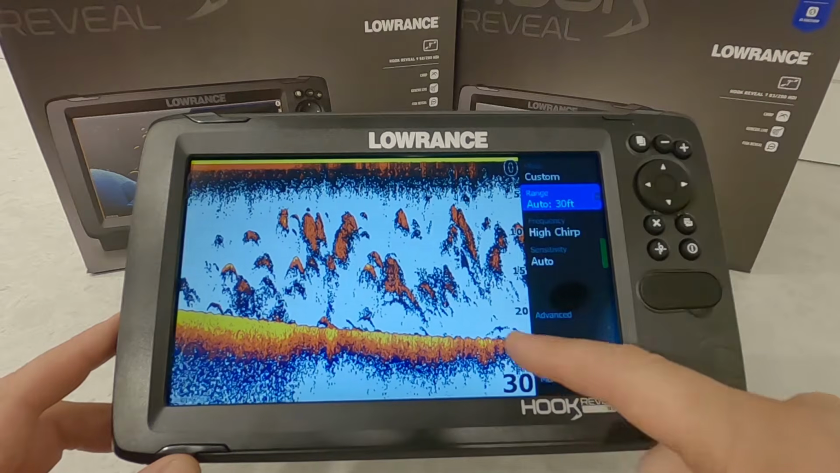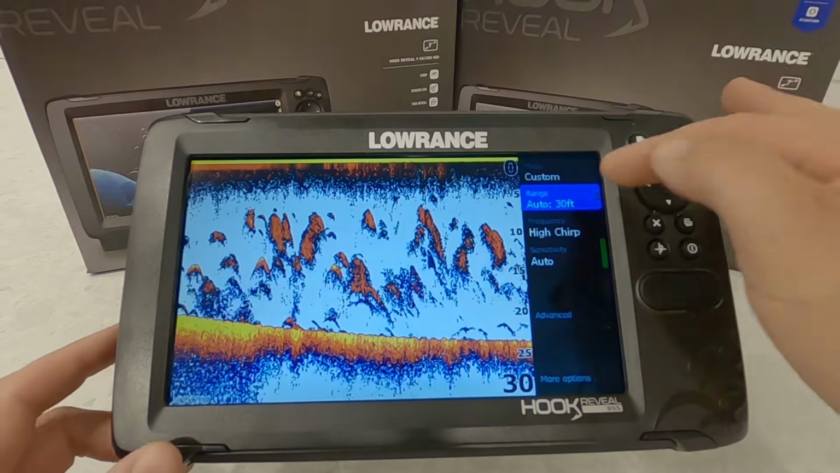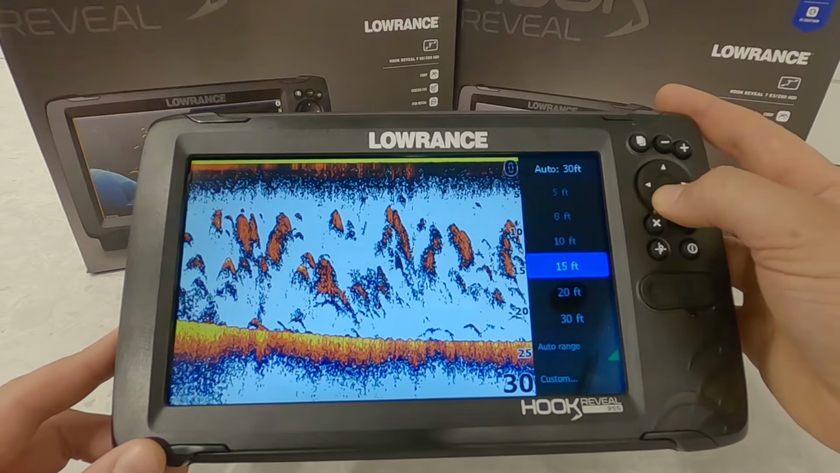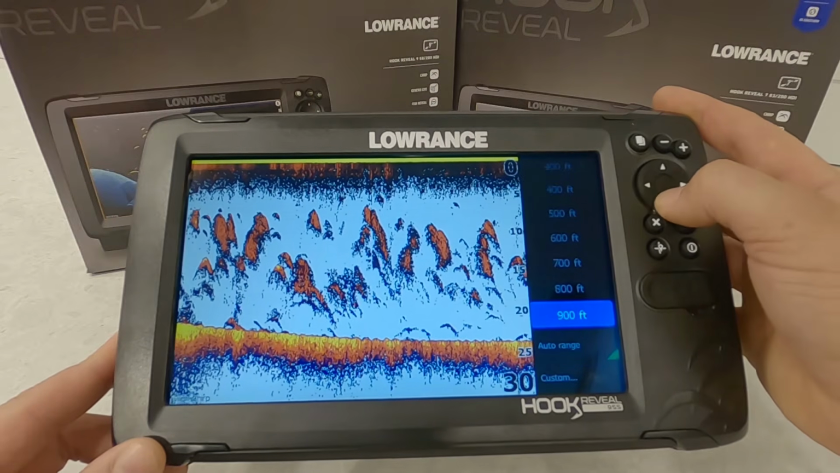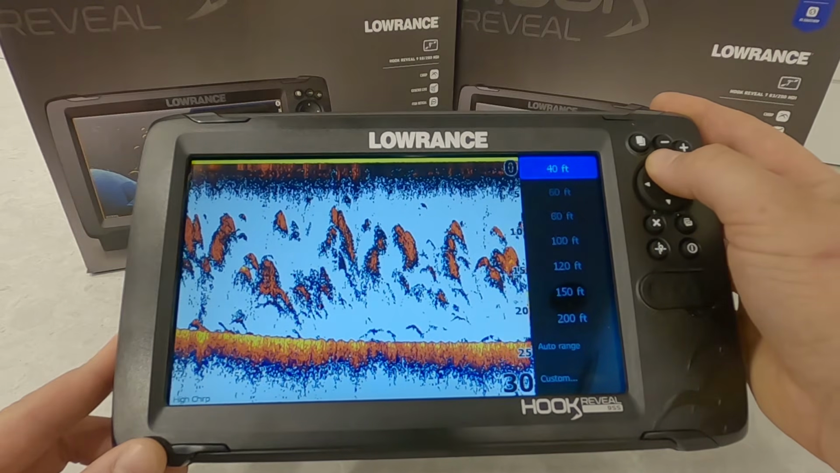If we go below 30 feet, that's going to obviously not show us bottom. If we come up to 10 feet, we're not going to see enough of the water column, so that needs to change. Set to auto, it will automatically adjust that even in the custom mode. If you like, you can turn auto off. It's by going all the way to the bottom here, unfortunately. And then we can select the range that we want to view.